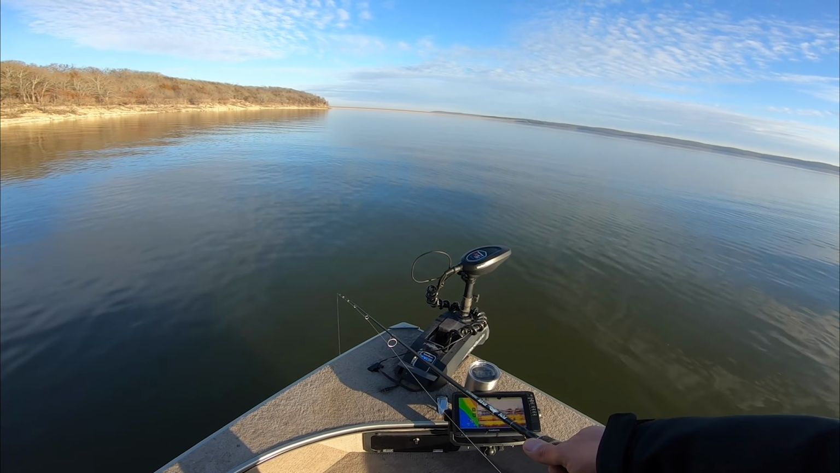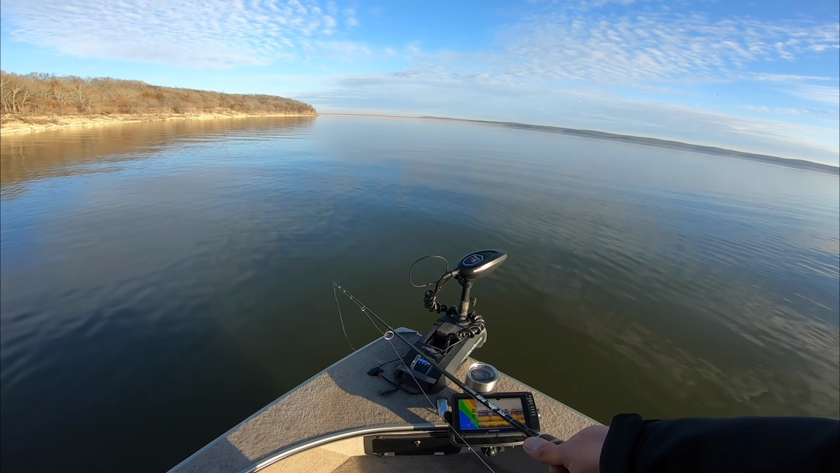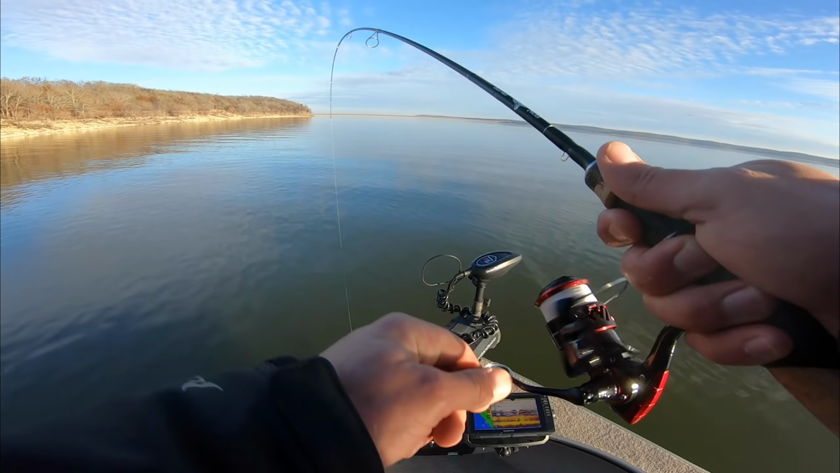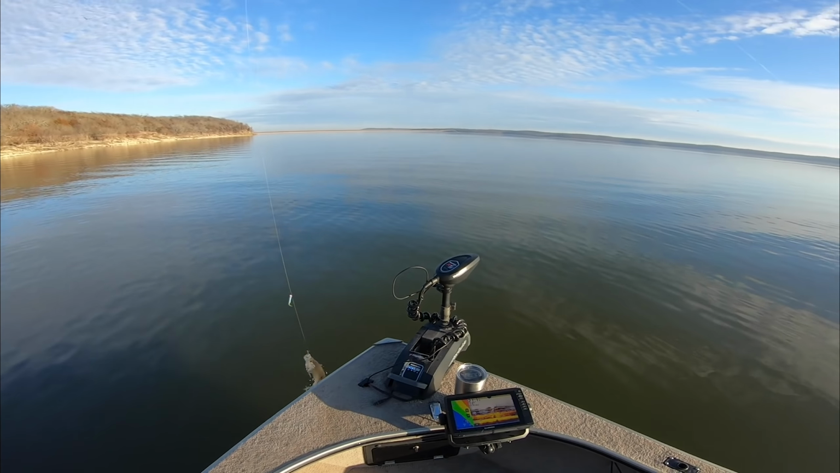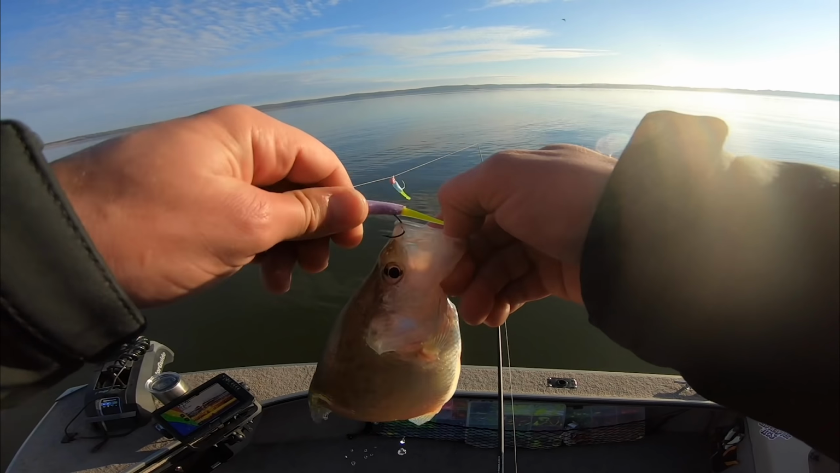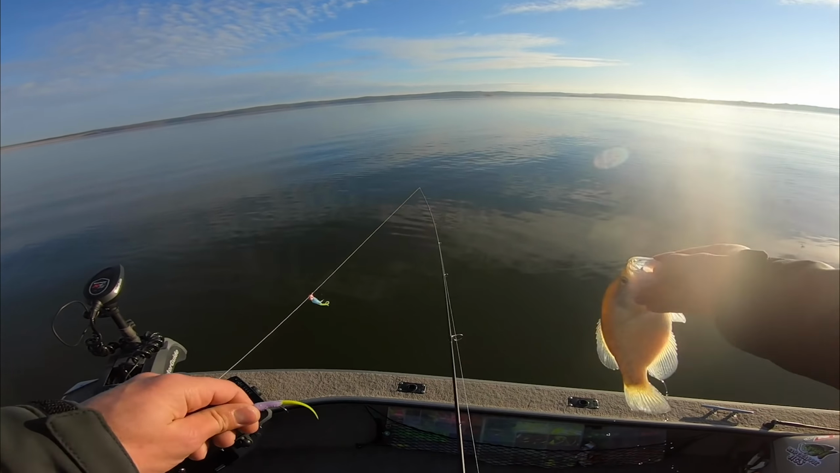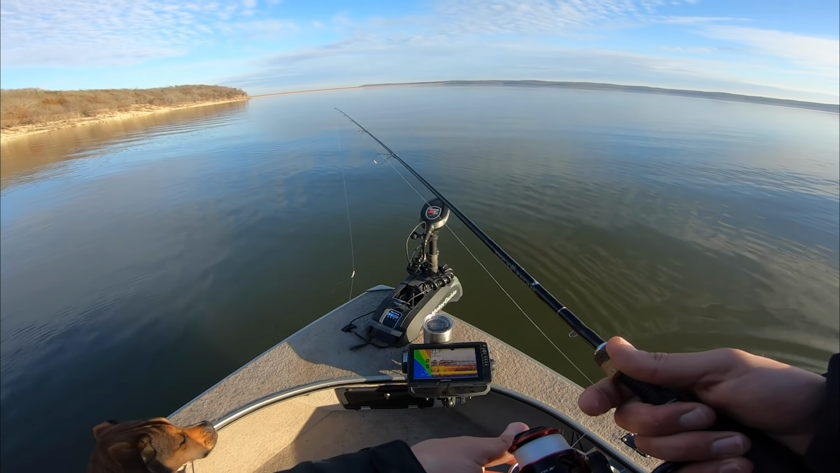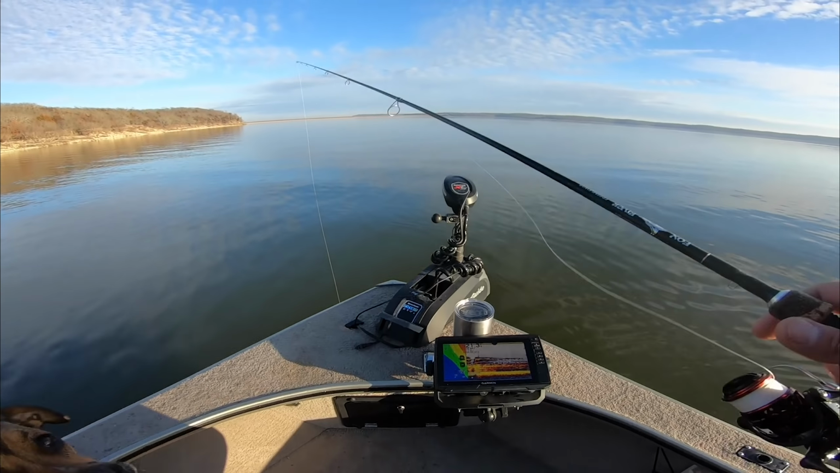That first one I caught when I was on the phone with him was probably close to 12 inches. Definitely one of the nicer ones, but oh, there he is. This is just too silly. Another keeper. I'm going to try not to beat on these fish too much before we come out and have a guide trip tomorrow, but it's just so nice and I just can't help myself. And there's still tons more fish down there.